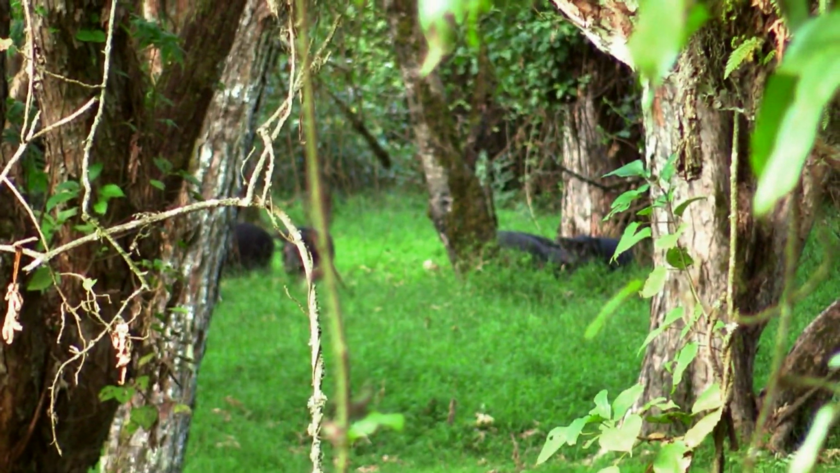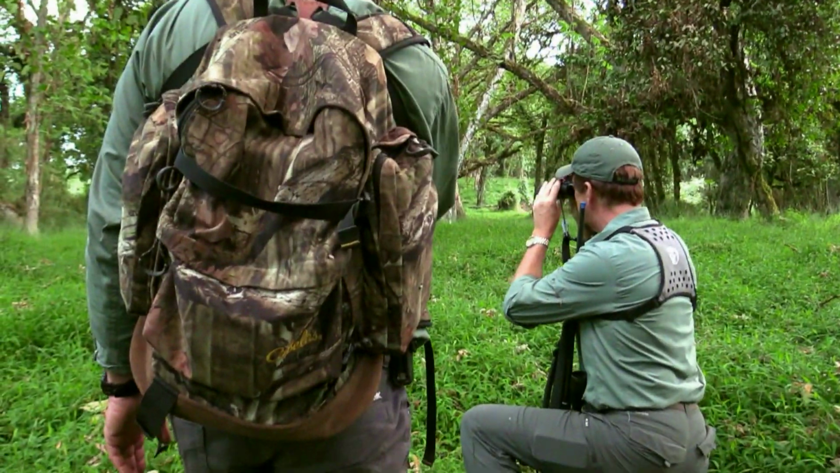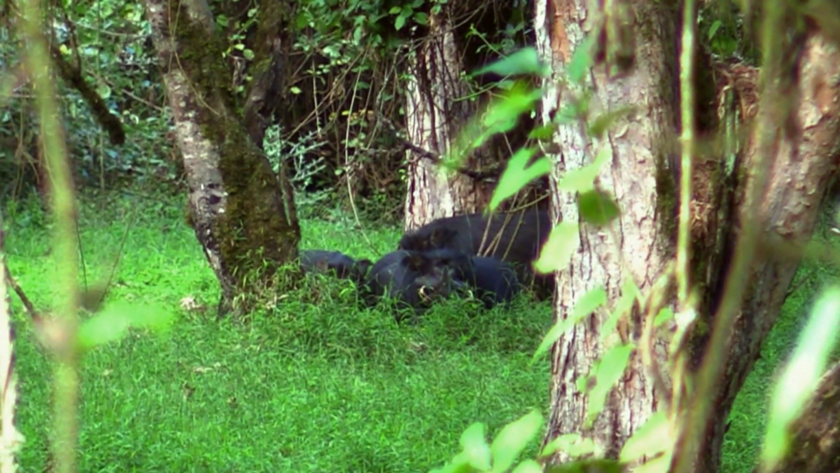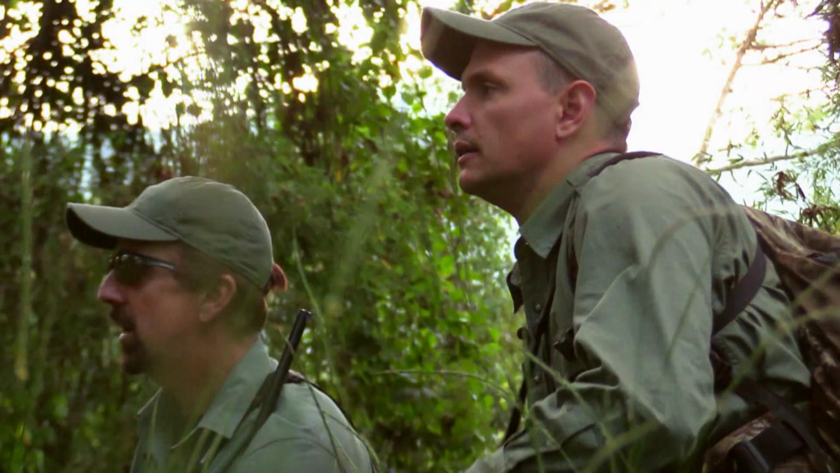Can you see those tusks? Jeez, look at that. Wow, that's a big forest hog. It's like seeing a Yeti. I mean, this is such a unique animal, such a rare animal, and then we see a giant boar. I mean, that's a trophy of a lifetime right there. There we are, 60, 70 yards away.